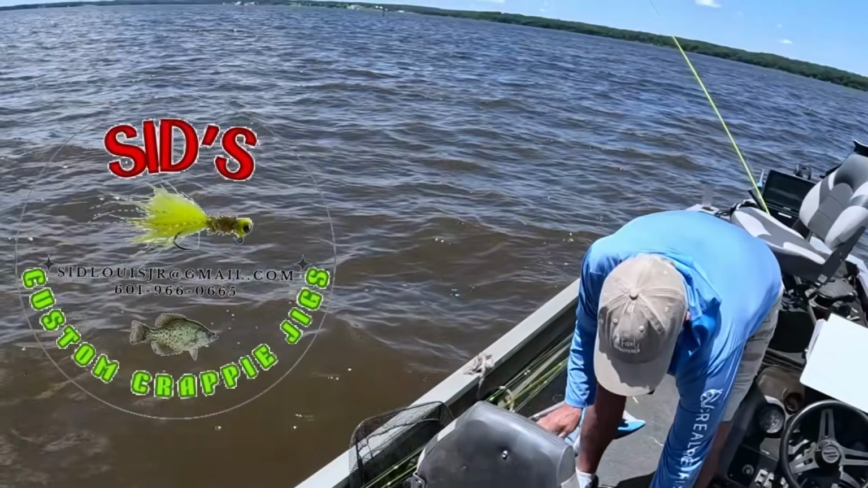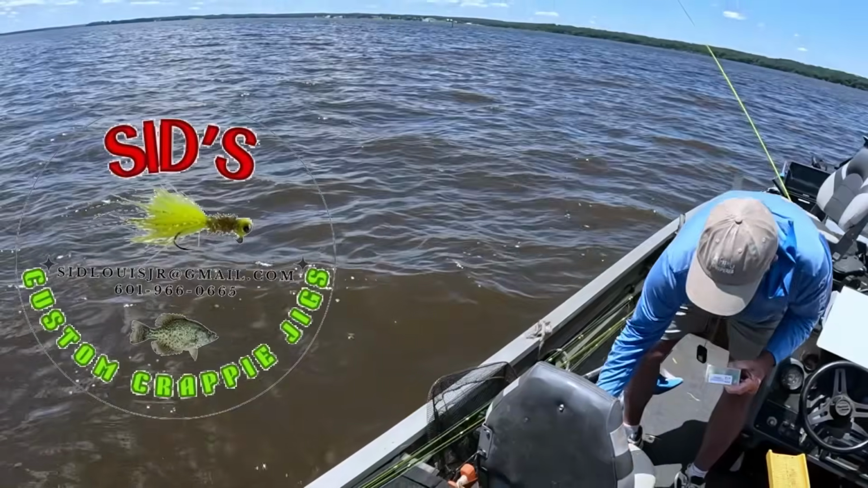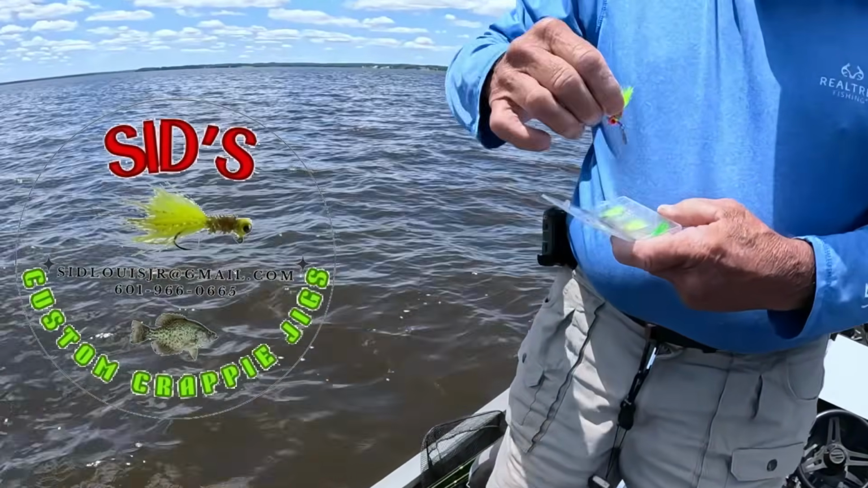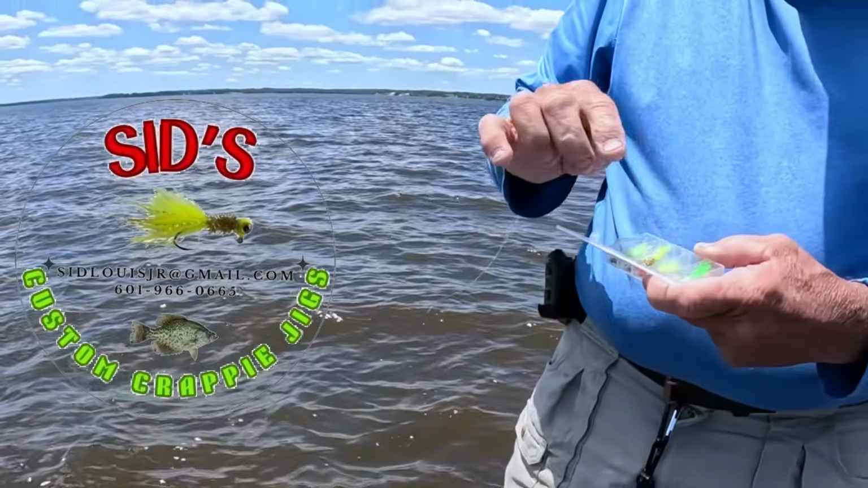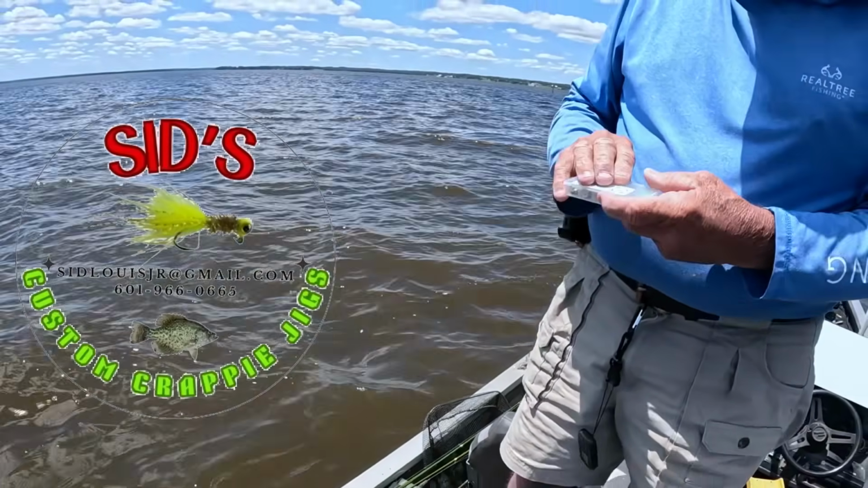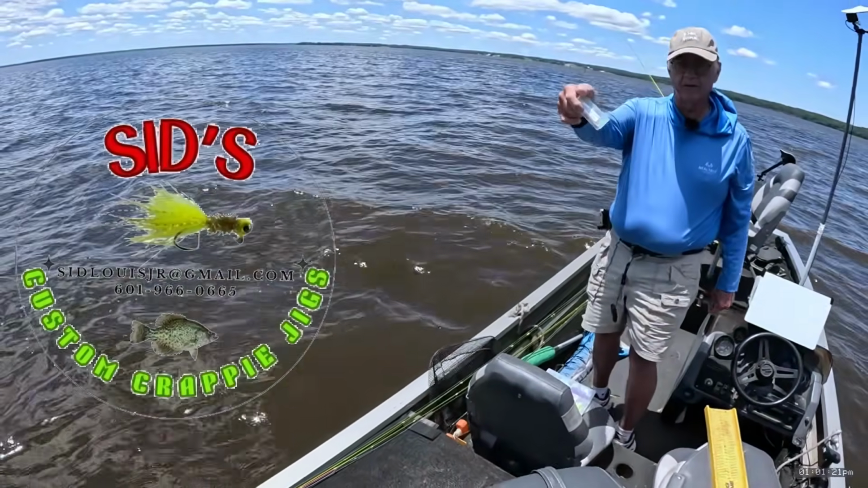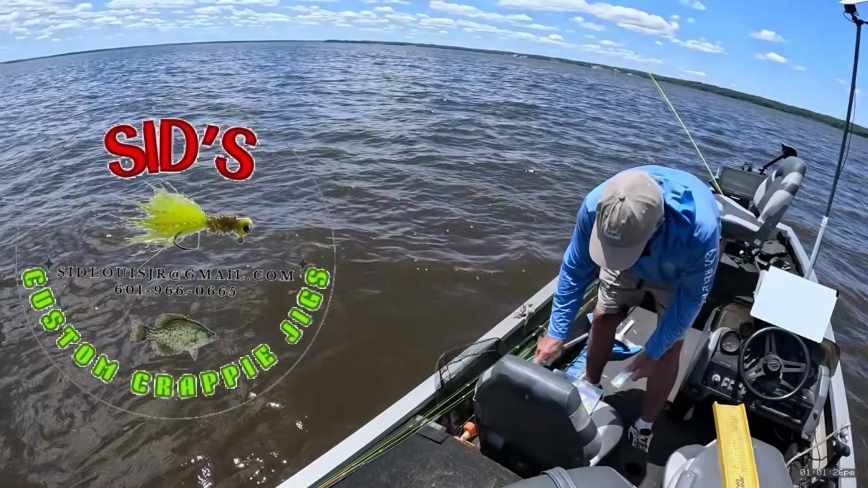Also, let me get a little closer so y'all can see this. His new underspin that he's making now. He also has this in Jimmy's Picks. Jimmy's Picks is just six of the best colors that I like out here on the reservoir and that I use, which y'all see on the videos. So if you want to buy Jimmy's Picks in underspins, just tell them Jimmy's Picks, and you can get a whole pack of underspins like that, the same as you can the regular jigs.